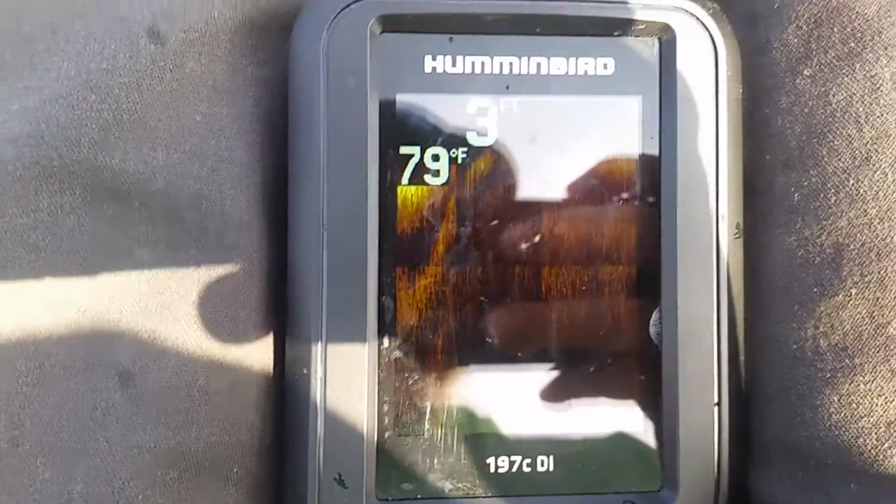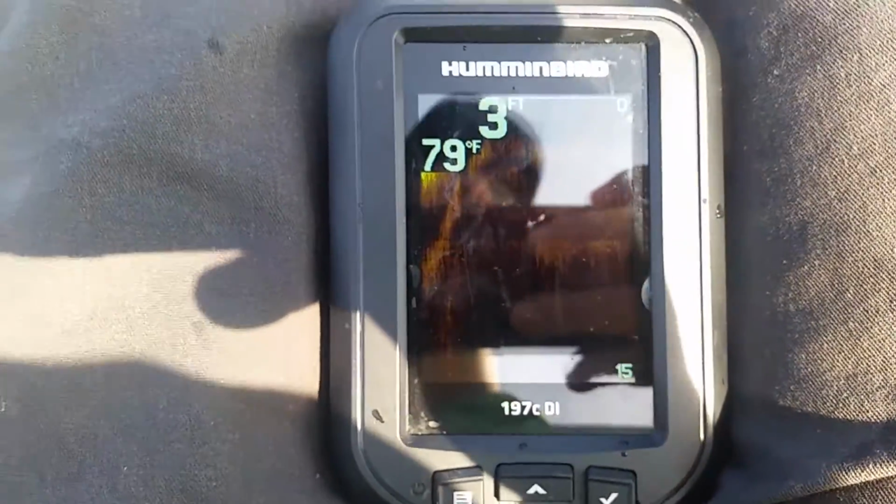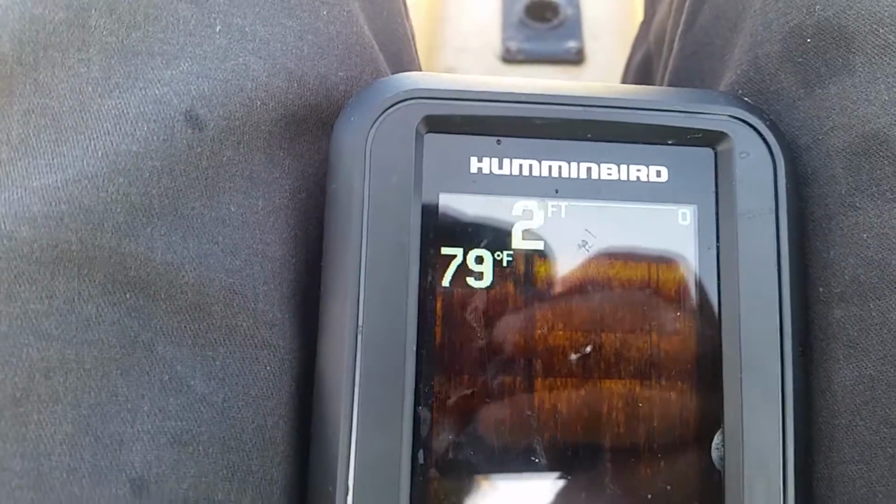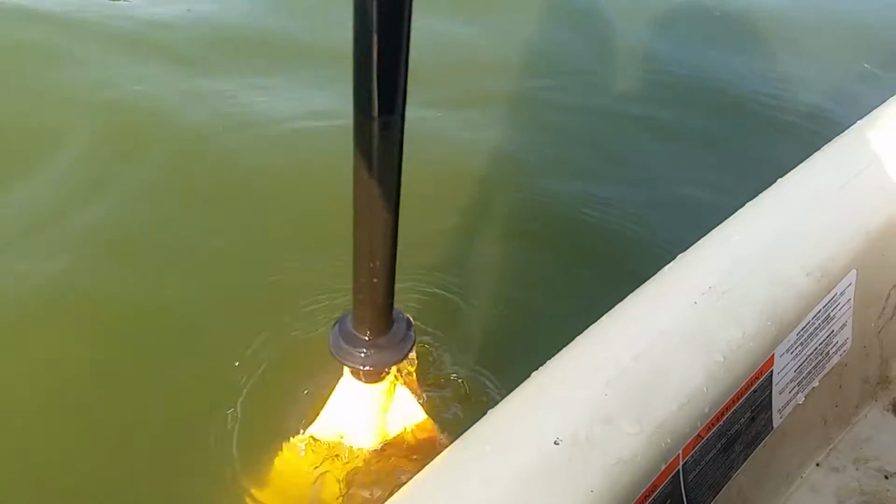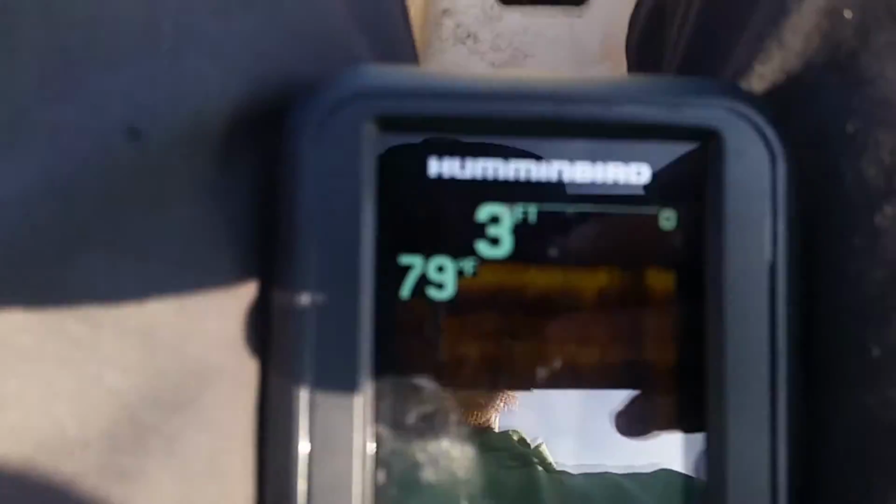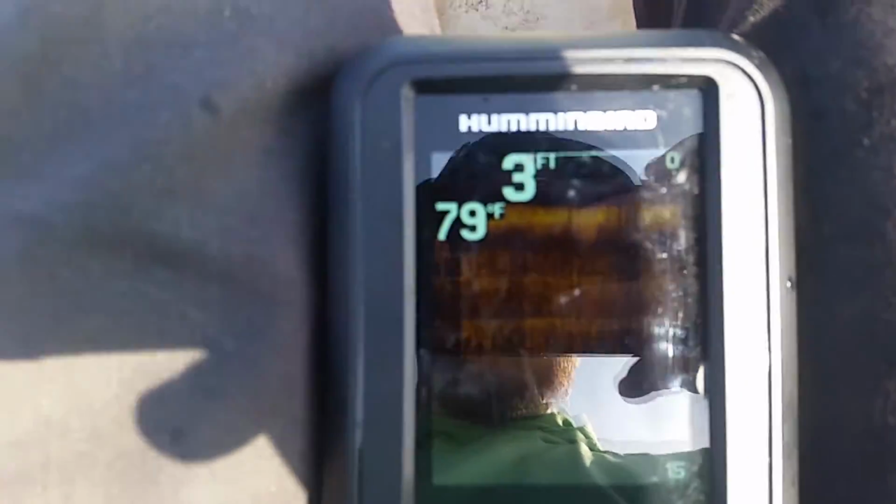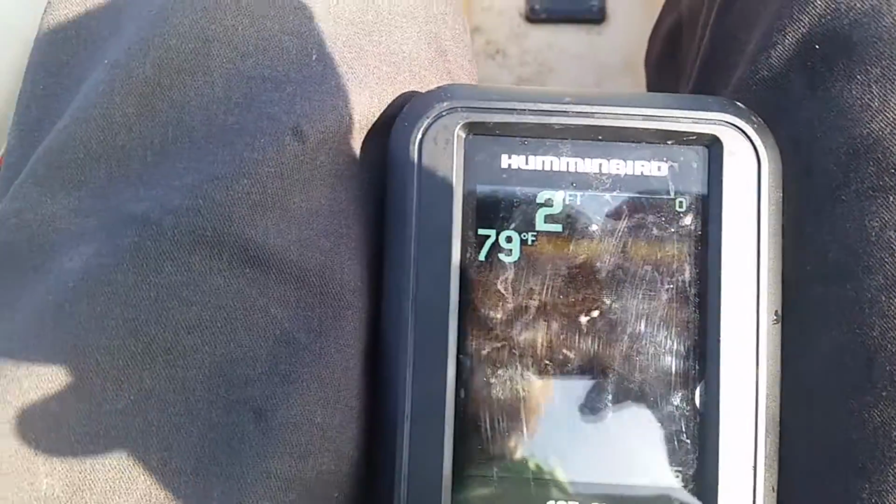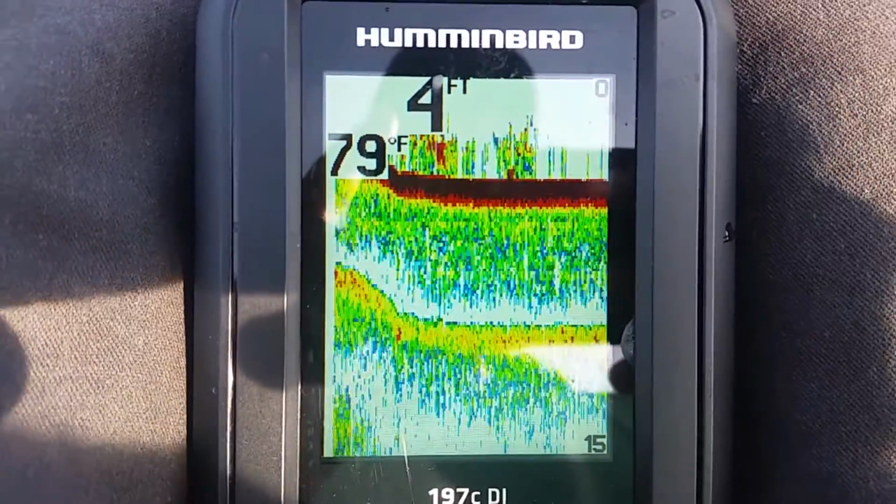So I'm back up on a spot that I know is pretty shallow. It's a point that comes out along that tree line area I've been boating along. I've got my paddle in the water over here. You can see that it's not very deep, and that's reflecting over here in what I'm showing for the depth finder. Alright, this is the sonar screen.